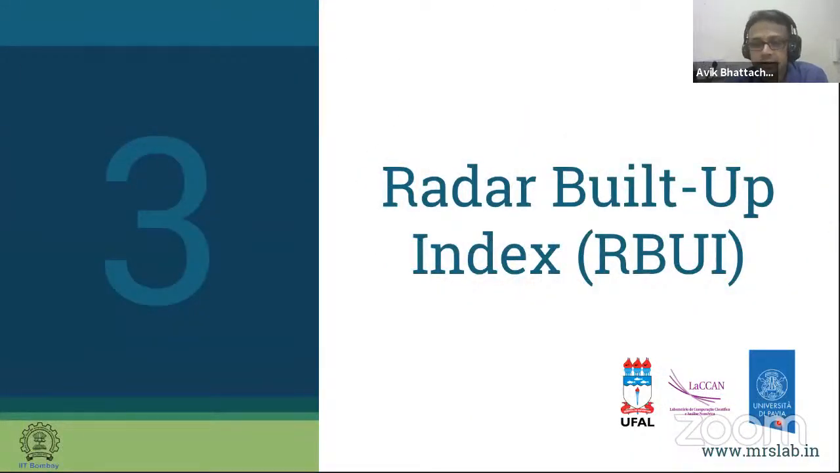Radar built-up index. So how do you characterize the amount of built-up area? This is very new. There has been no such index given for radar images. There have been some indices which people have used for optical remote sensing data sets, but not for full polarimetric. This is what we have used.